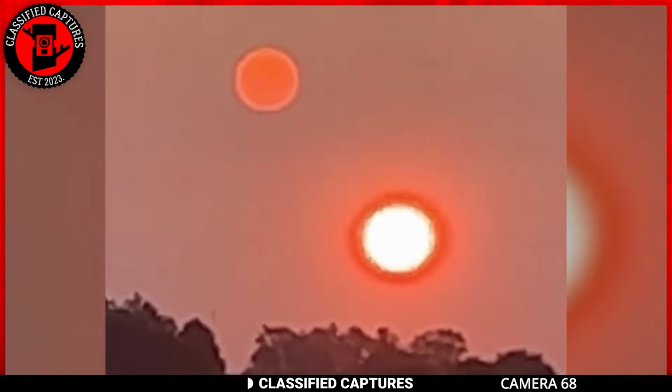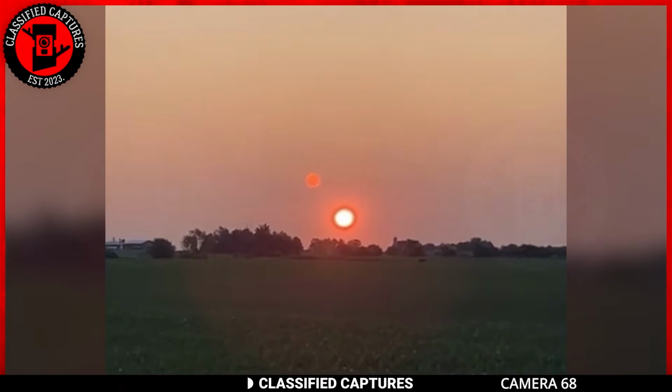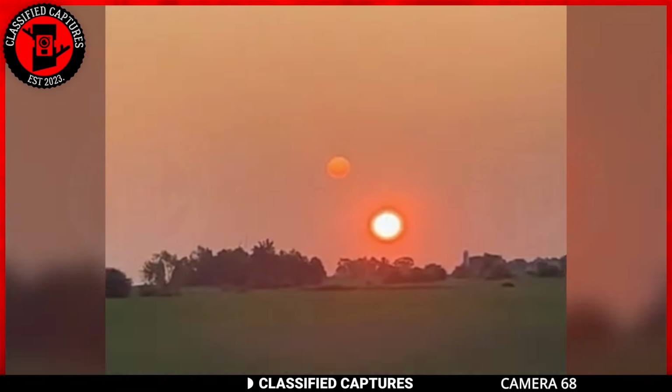The presence of 2 suns is not known in our part of the world. Our solar system has only 1 sun, so this is already a problem. We don't know what's going on or how this is possible.